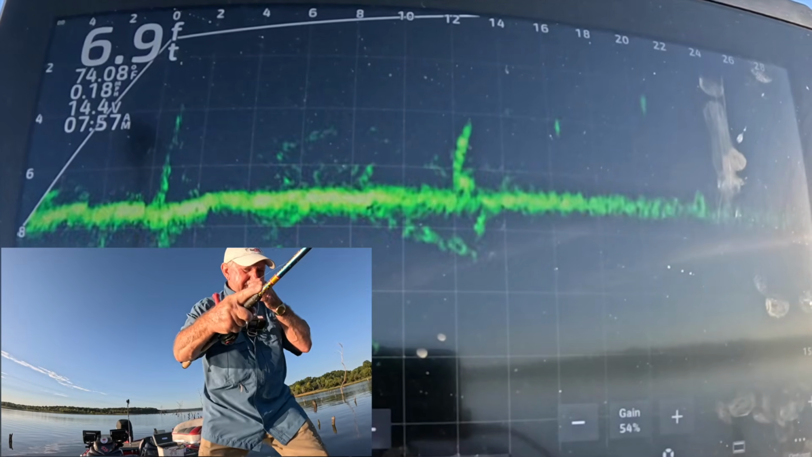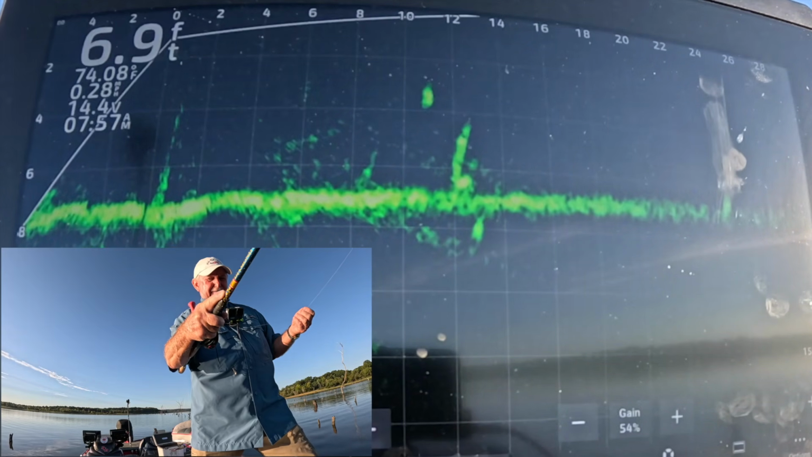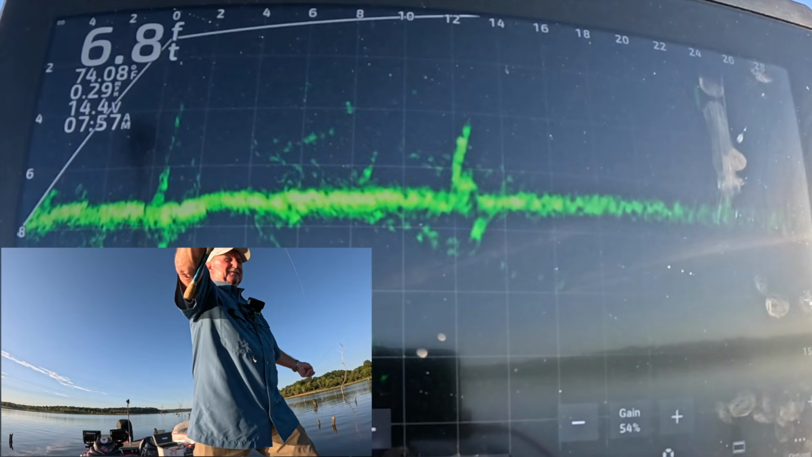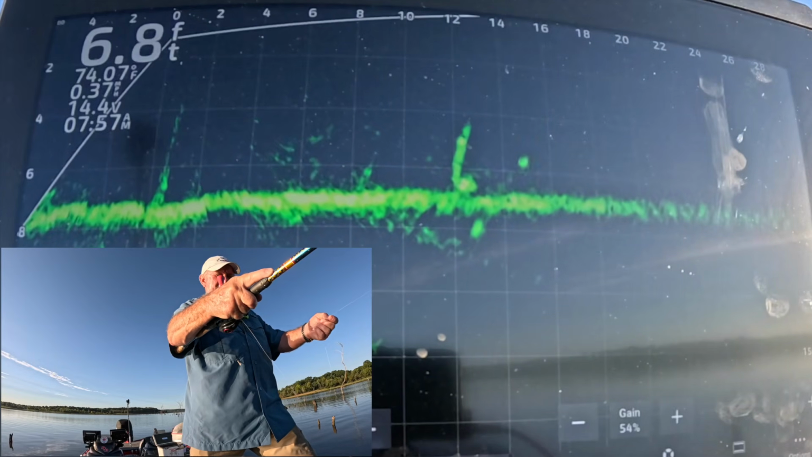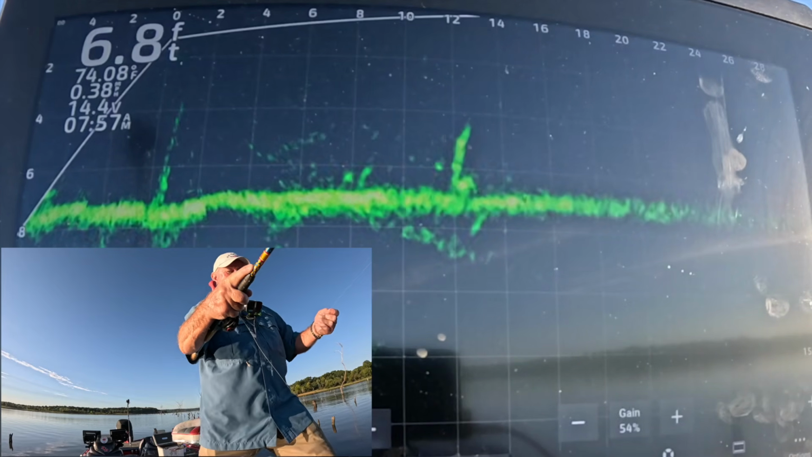Kind of sneaky snake down on us there on the bottom. It's a minnow. It's what you eat for a living. Come on. Hot dang it.